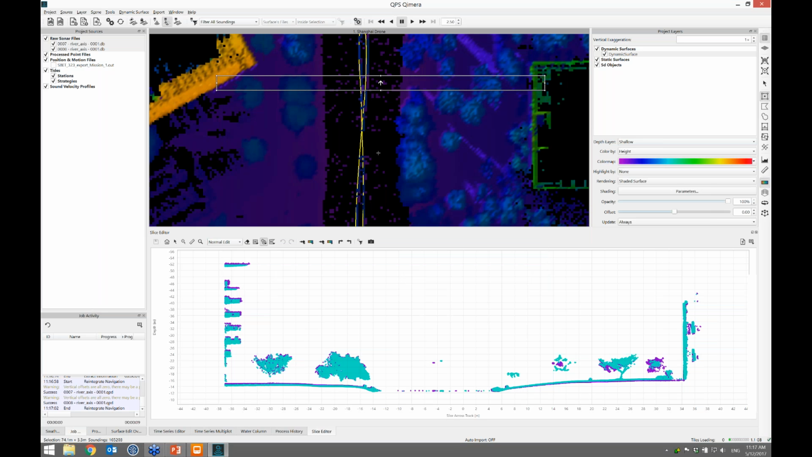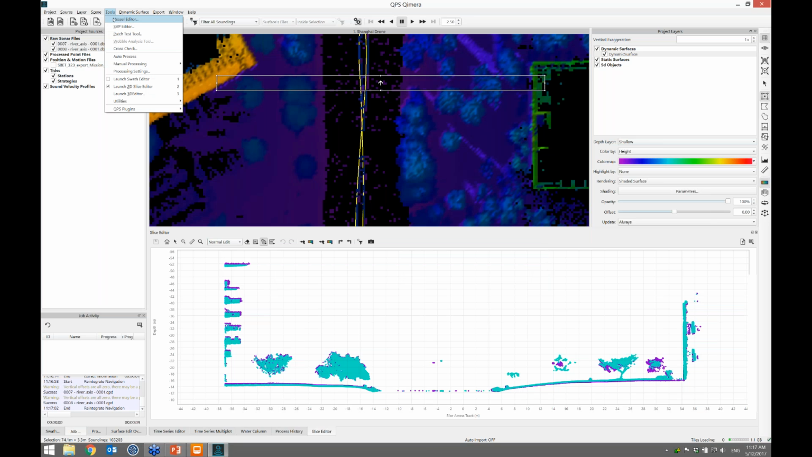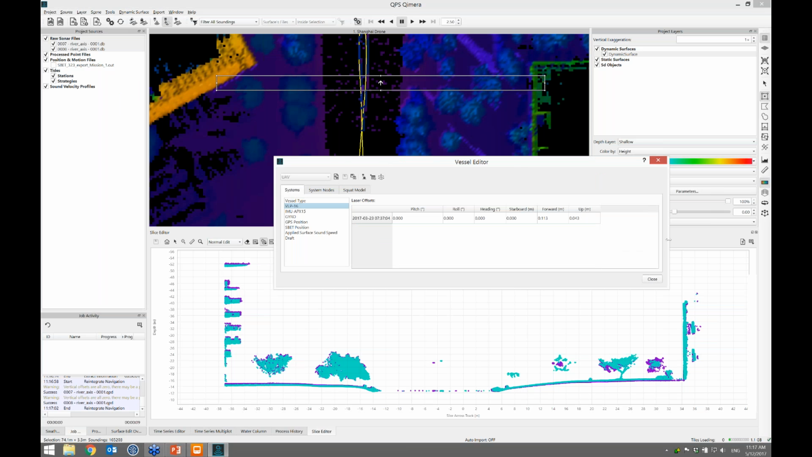Hit save. And I read the field report from Rob, the developer who went to work on this project, and he told me that the vessel offsets were incorrect. He found out after the fact. So what you can also do now with lasers and Qimera from Quincy is you can make corrections for lever arms, so you don't have to replay. So he told me that the forward offset had a sign error, and he also told me that the pitch offset was 0.2 and the roll offset was 0.25.